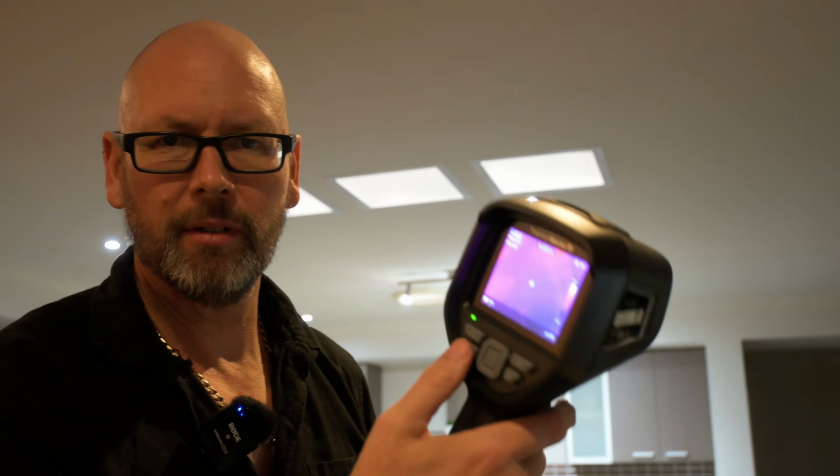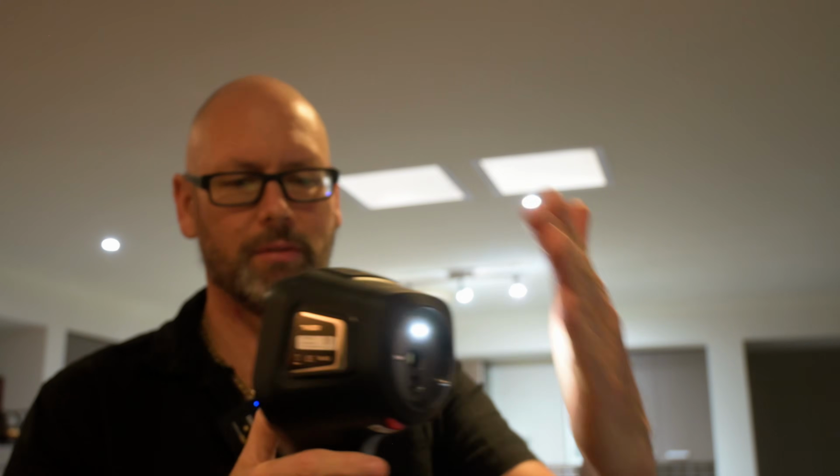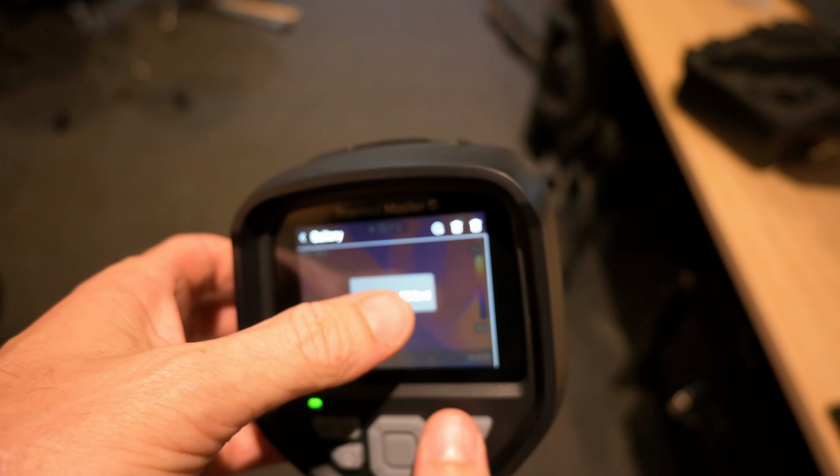I'm just trying all the buttons. See, it's got a zoom. You can't see any of this. I'll figure out a way for you to see this, but it does have a torch. So that's what the torch button does. Okay, I took a photo, and when I tried playback, it said no photo on SD card.